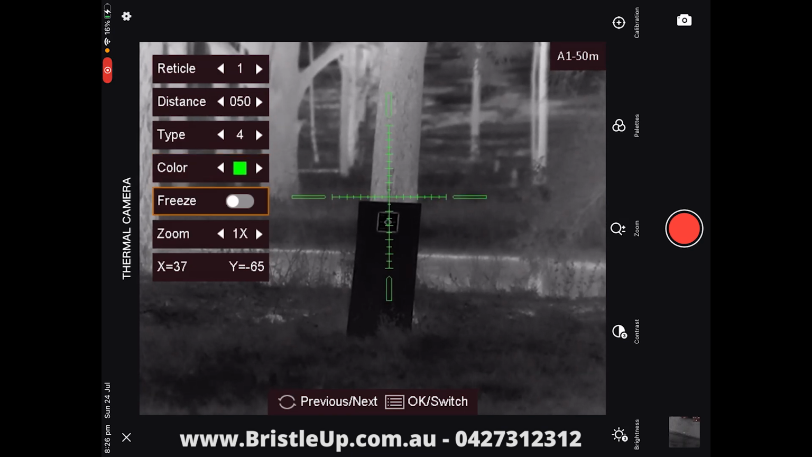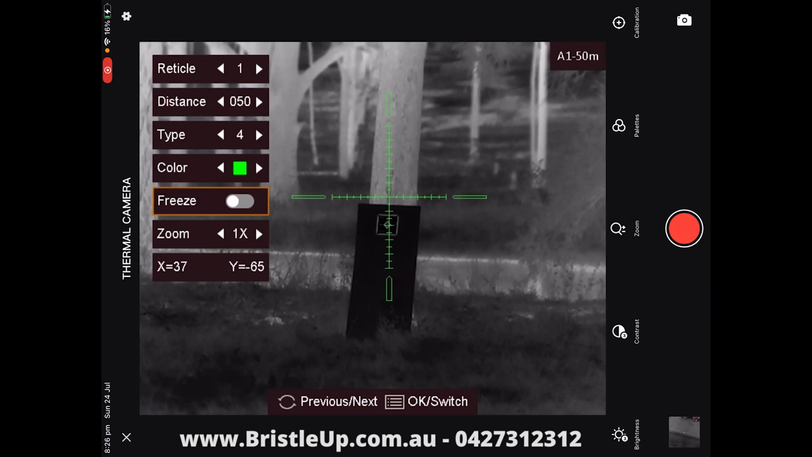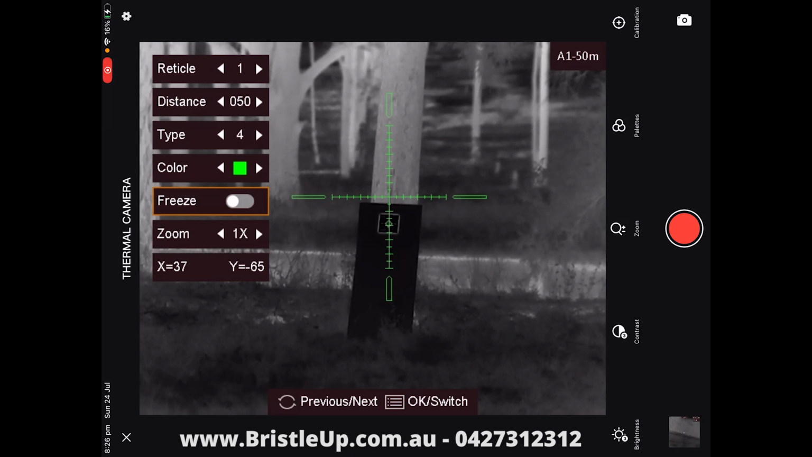And now this is our freeze frame. This is what we'll actually use in a second. Make it very easy to zero it. They call it a one-shot zero, but to be quite honest, it'll probably take you a few shots to get it spot on. Especially if you want to do it at your 40, 50 meters and then out to your 100 meters. So you're going to use more than one, that's for sure.